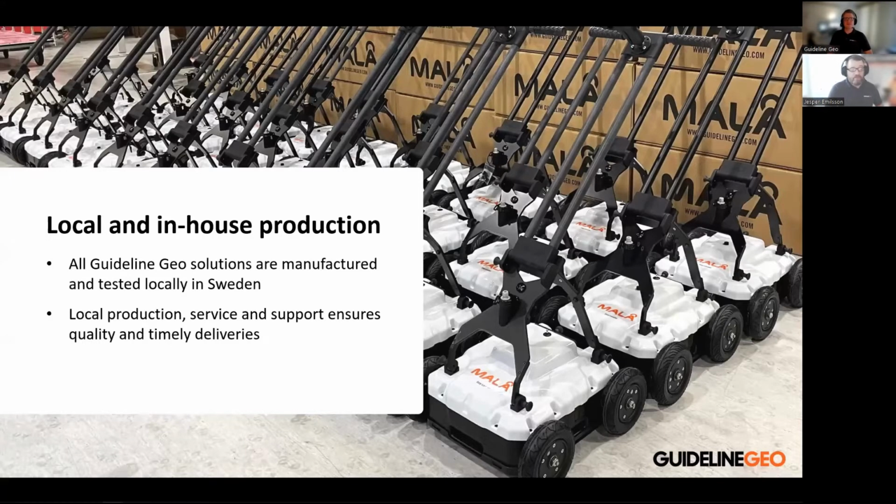I'd like to mention this too, that we have local and in-house production. We do all the development ourselves. Now all of it is done in Sweden. We were spread out a little bit before, but we have taken everything back, and everything is manufactured and tested locally in Sweden also. We want to keep that quality at a level that we are proud of, at least having control over it. And also that helps us with timely deliveries.